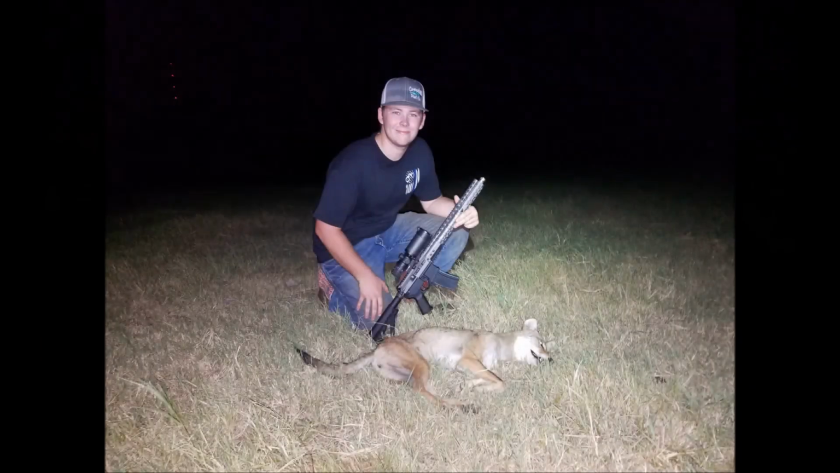This is where the second coyote stopped next to the collar, and she turned out to be a nice young female in good shape.